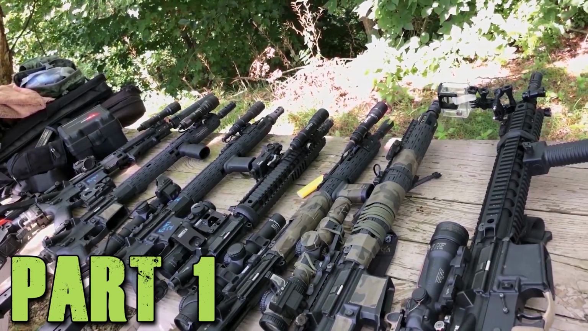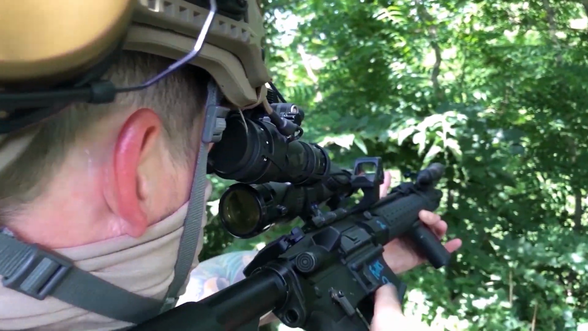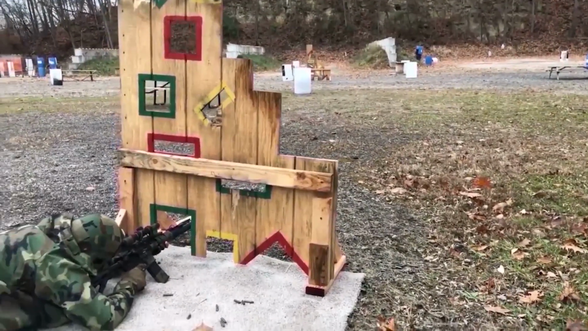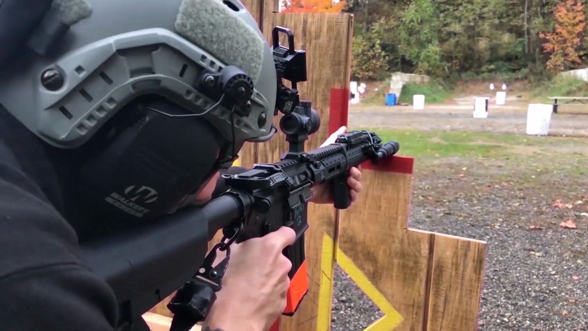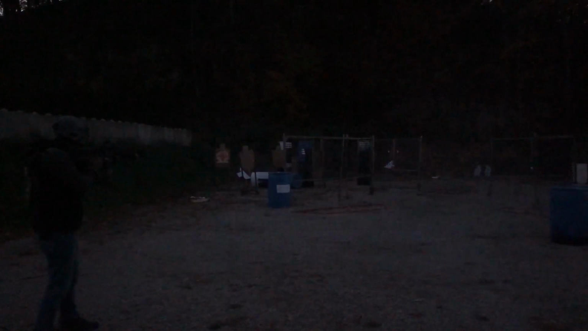So in part 1, we wanted to see which optic setup was the most user-friendly while wearing and using night vision goggles. Some optic configurations are great for daytime use only, and some are great if night vision is your priority. We wanted to see what is the best for both day and night, so that even if you don't own night vision yet, you could at least set up your rifle now and start getting good with it, so that when you do get night vision, you don't have to change your setup and learn everything all over again.